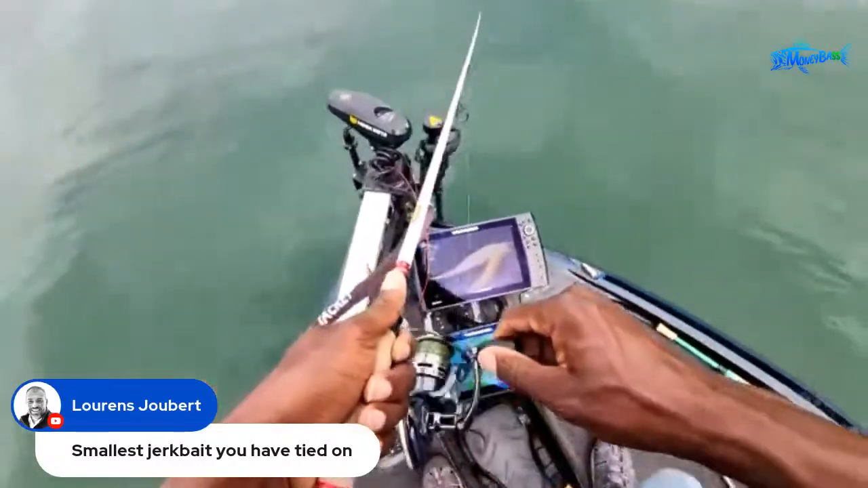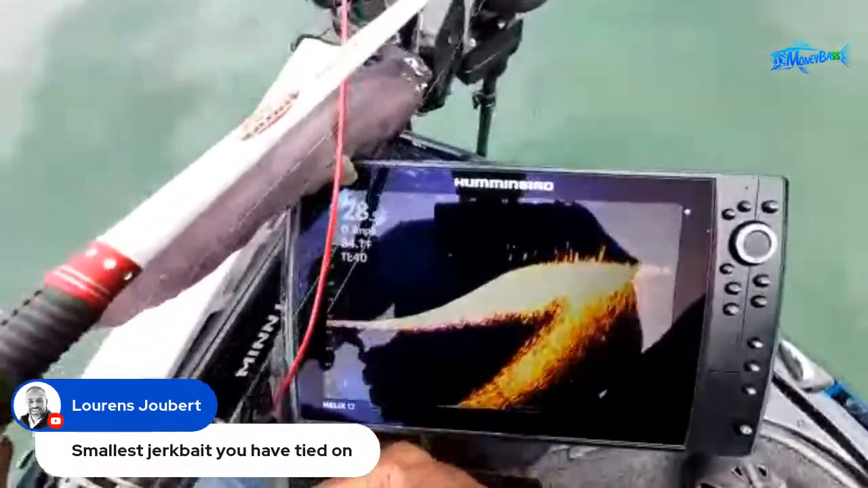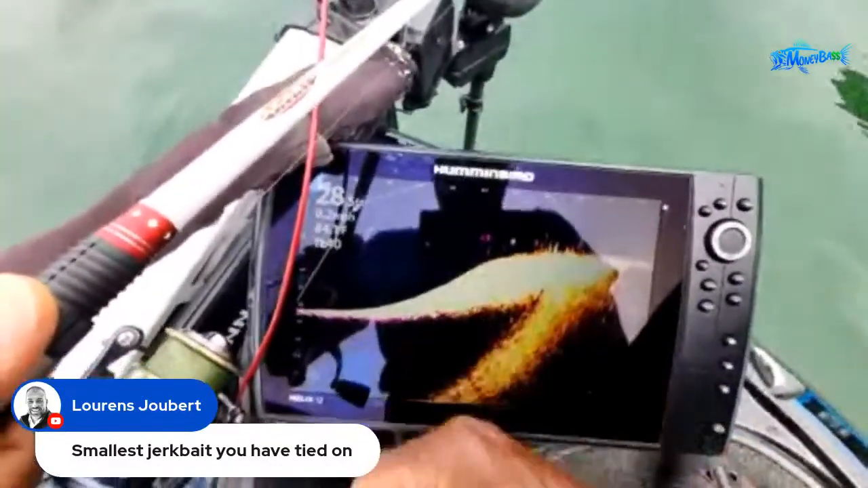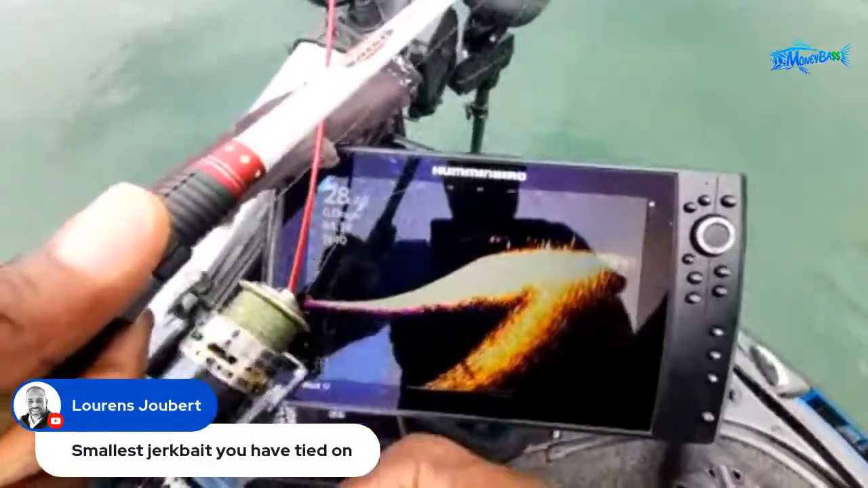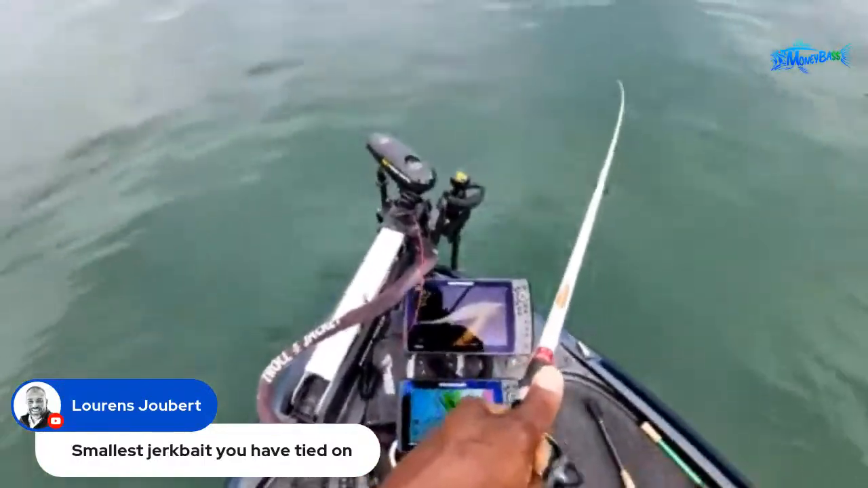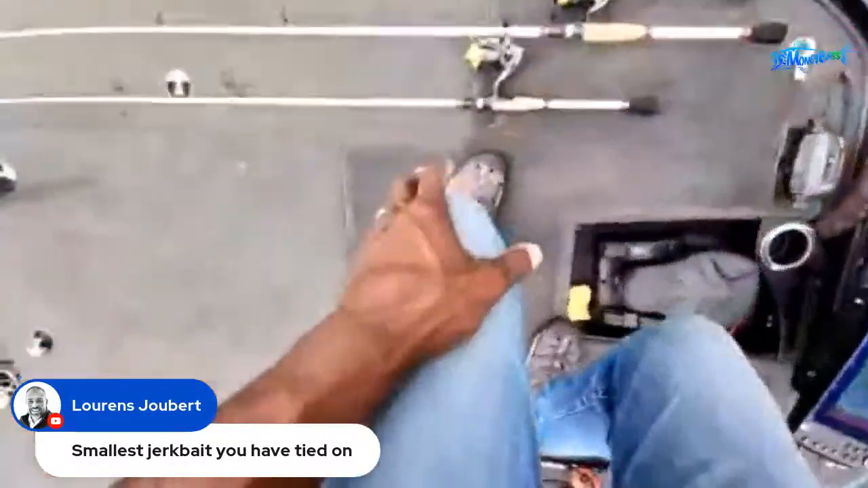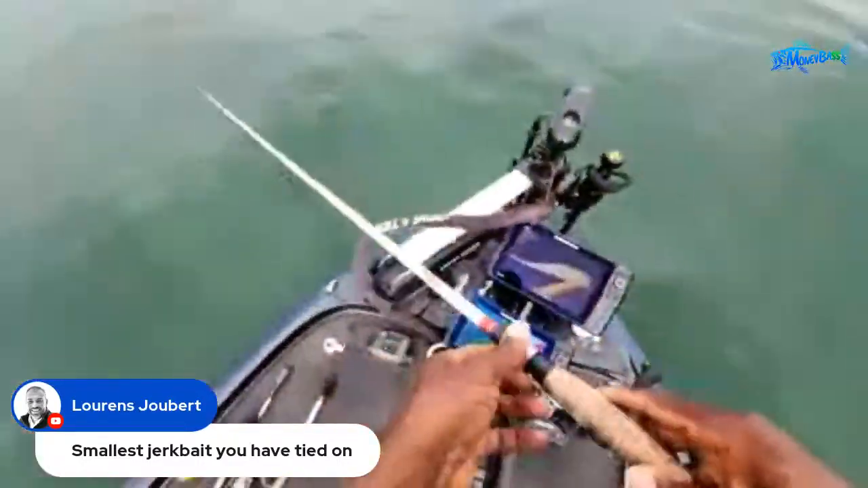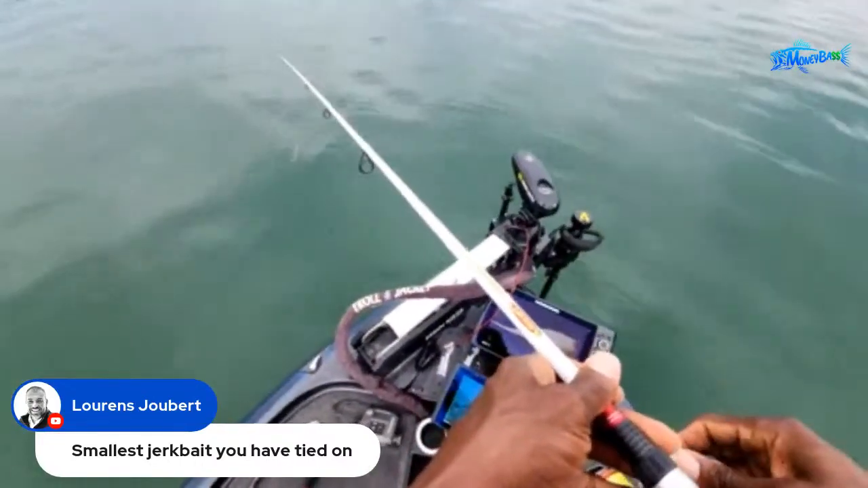Let me see if I can get close enough for you guys to see the action on the screen. My bait is right in here. Can you see all the fish? All right, so they followed it out, but they didn't hit it. So now let me follow that right back up with something just a little bit slower.